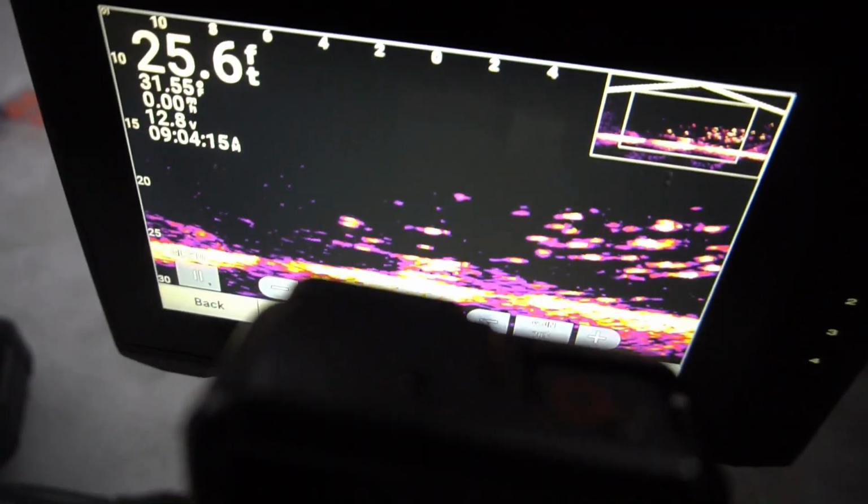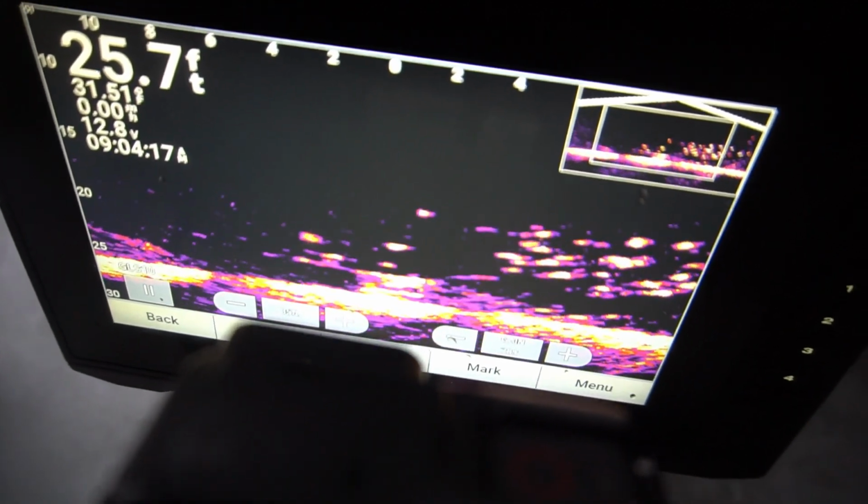Now, if we pan over to the Livescope, look at that. Yeah, you can see all the fish. Which one would you rather use? I mean, yes, this is a lot more expensive. This is probably $300-400, whereas that's what? Probably almost $3 grand by the time it's all said and done. Yeah. I mean, it's not cheap, guys. It's expensive.